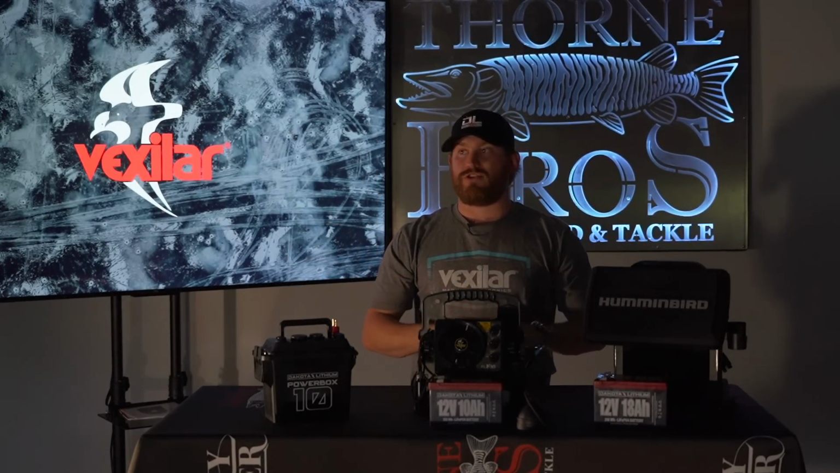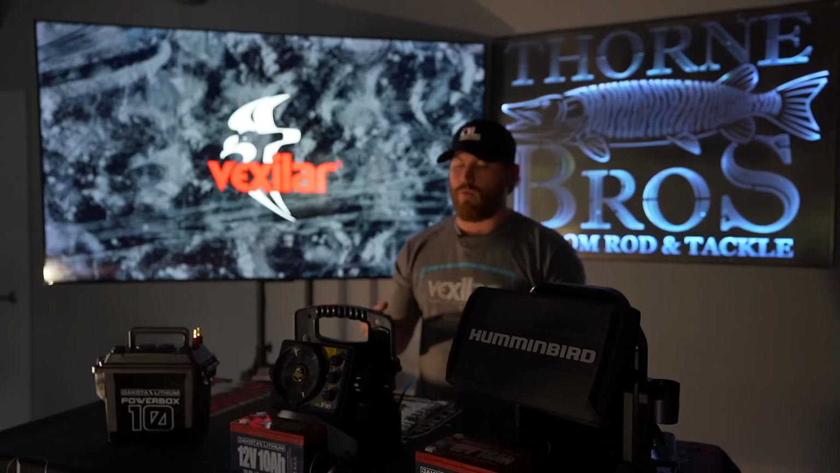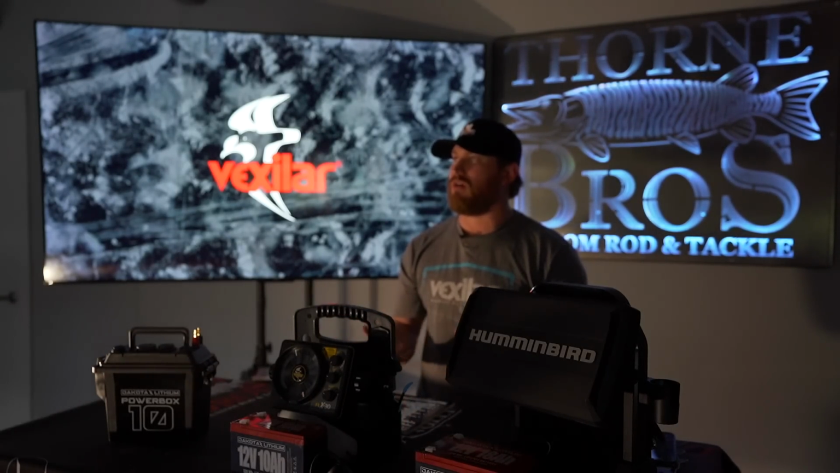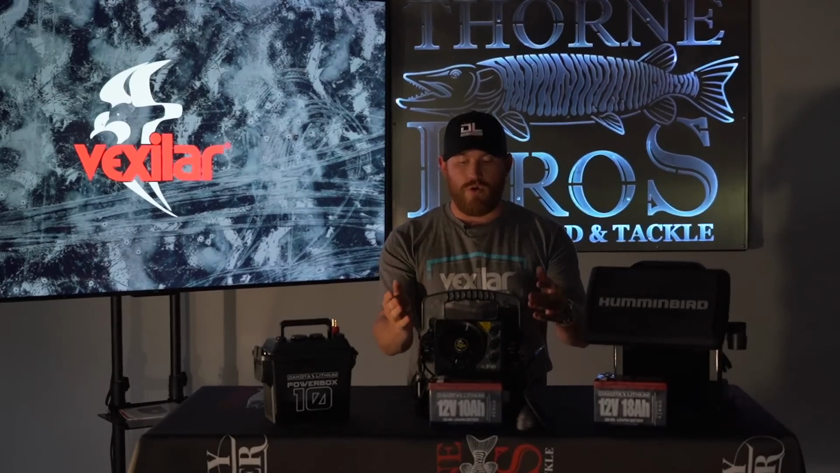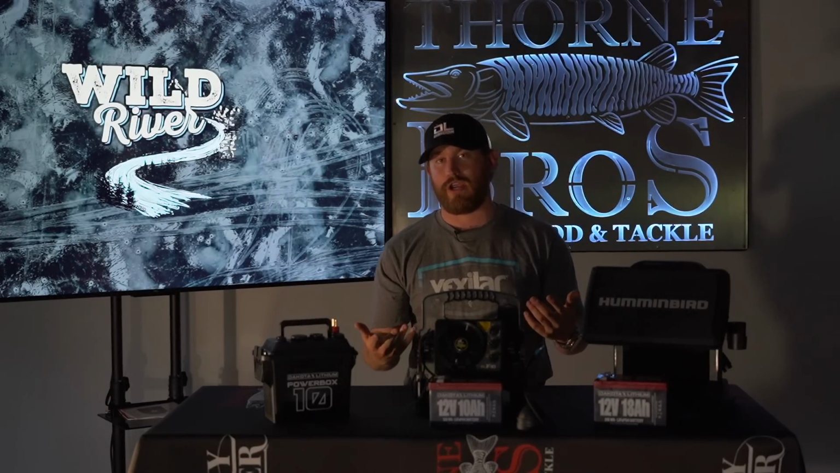Now, all of these units are great, but they're only so great if they don't have the right power for them. So we really rely on Dakota Lithium batteries, and what these batteries are amazing at is how lightweight and long lasting they are. So with our flashers, we are running the 12 volt 10 amp batteries. That gives us not only power to run multiple days on a single charge, but it also is super lightweight, which is very important for us for running and gunning.